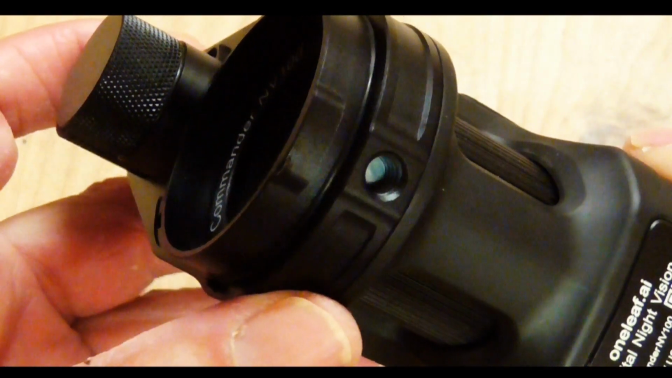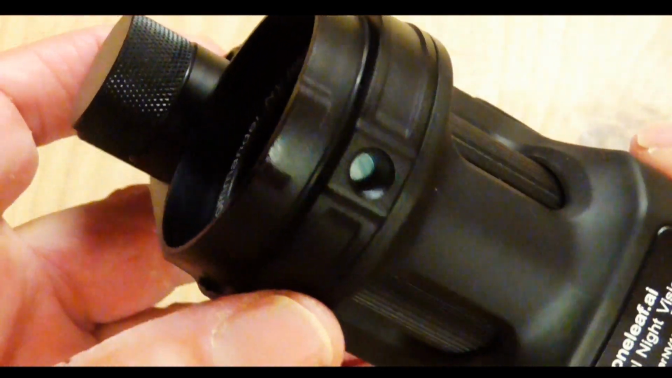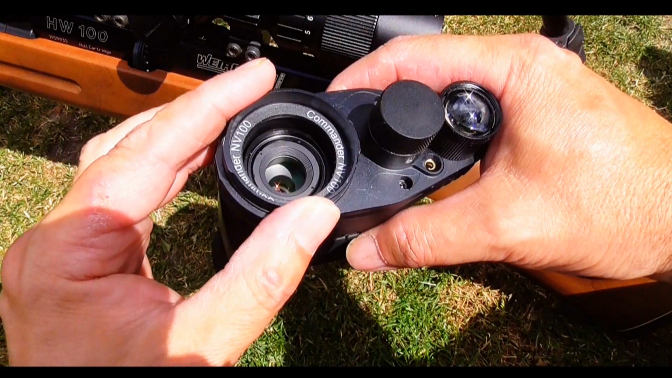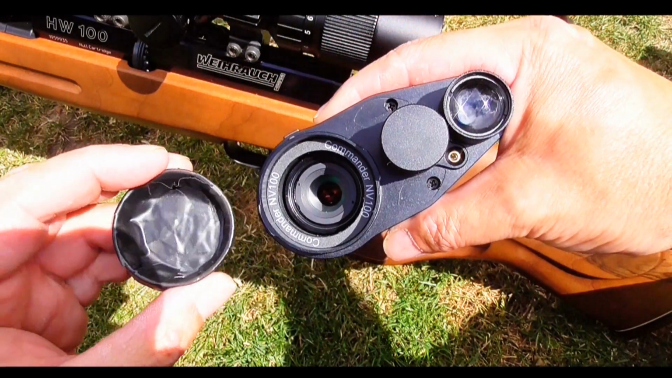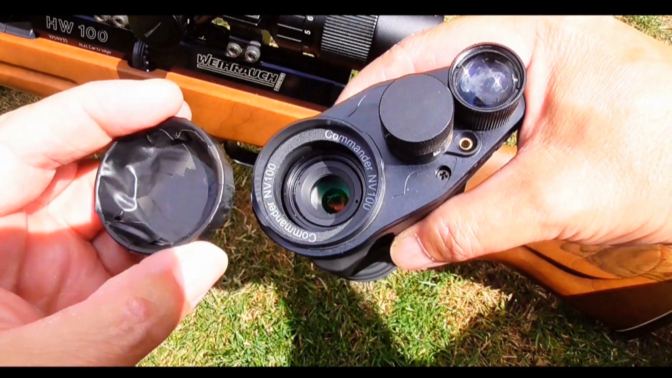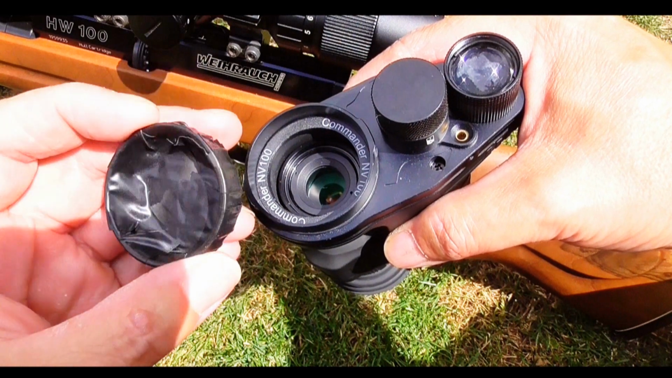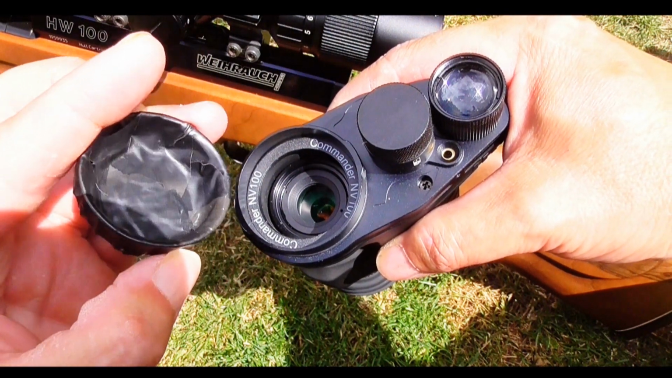Now it's too open for me, too open to the elements, and you really don't want to get any dirt or muck in there. So a simple fix: a milk bottle top, basically just covered in masking tape. It makes it a more snug fit by fitting the tape, and it nicely covers and protects that open lens.